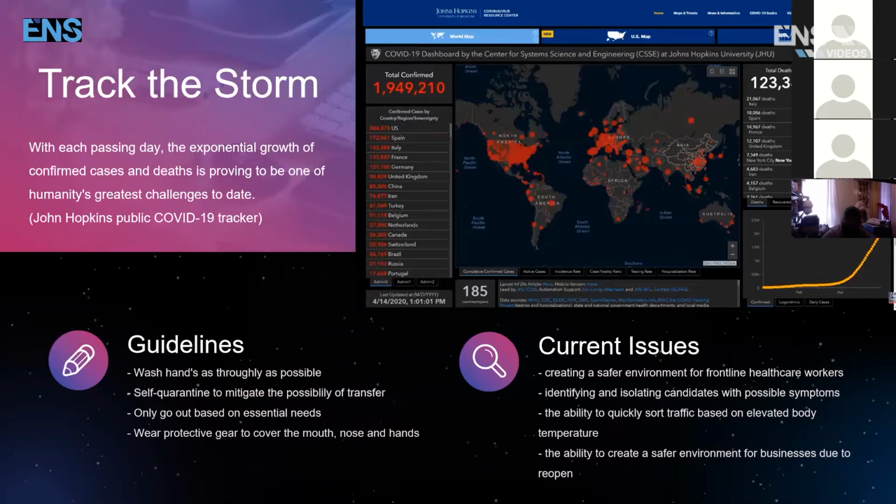We also need the ability to identify and isolate candidates with possible symptoms. Can we currently do that? The answer is yes. But with this platform, with this solution, it can actually detect up to 5,000, my friends, 5,000 faces if this is set up properly, every 3 hours. Identifying and isolating candidates with possible symptoms, we want to do it quick.